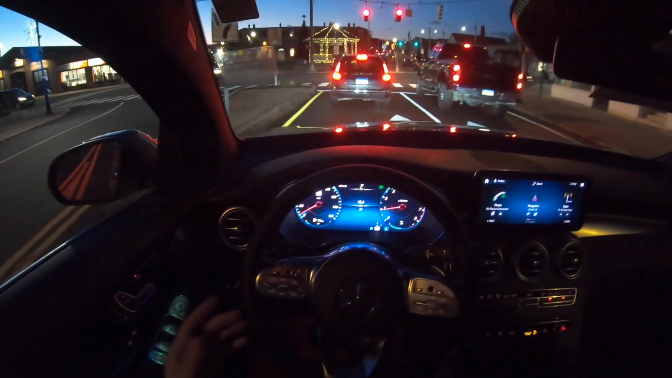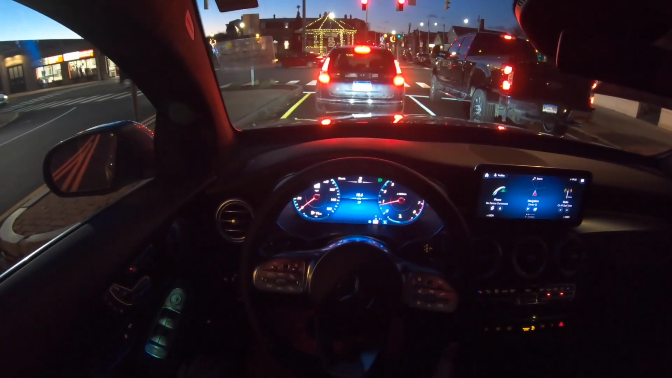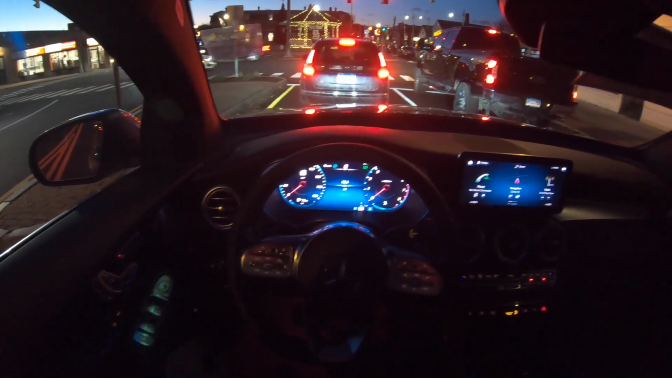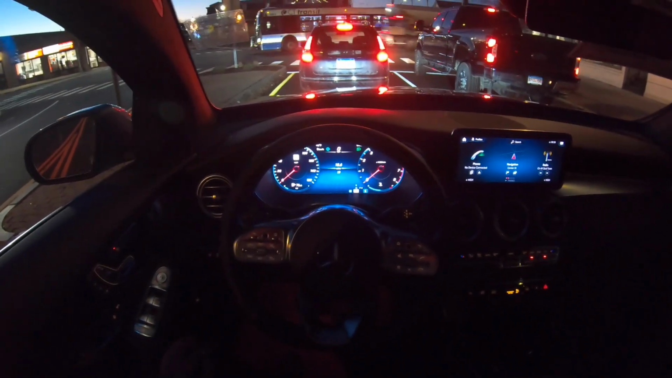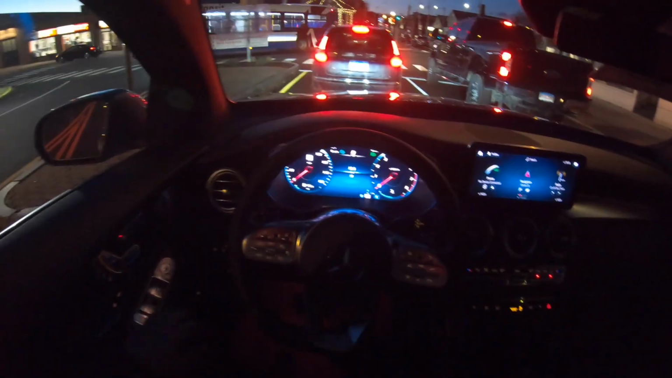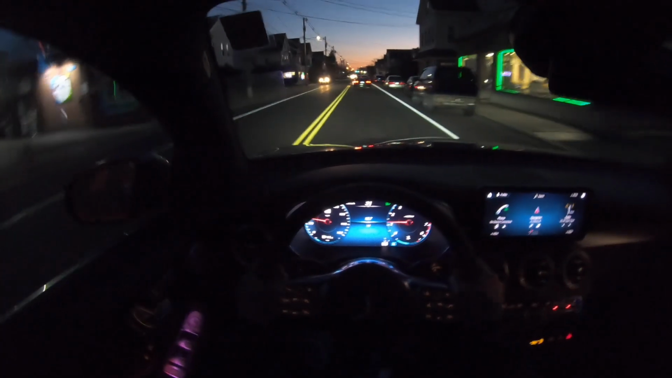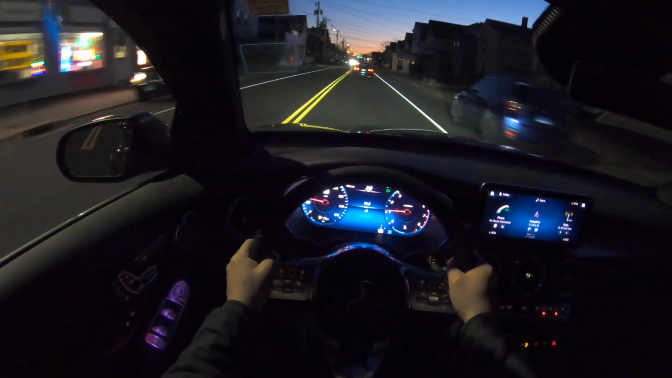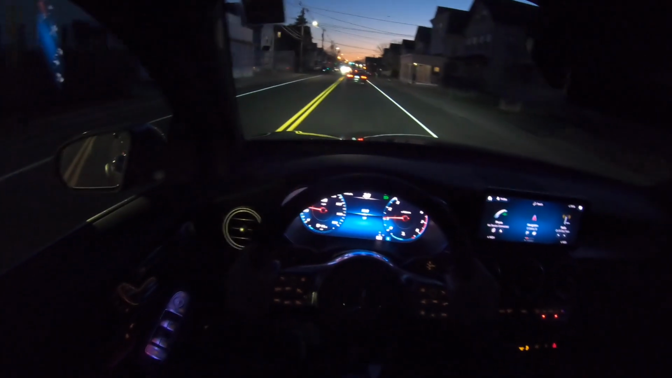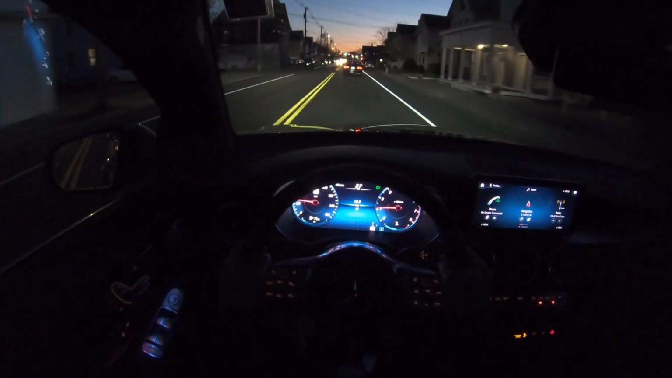So when you come to a complete stop, the engine will completely turn off, and the engine is off at the moment. And there's an indicator right there that says A with an arrow around it. And if you guys are curious about the price, it's $60,000, and I believe the starting price without any packages is $51,000.